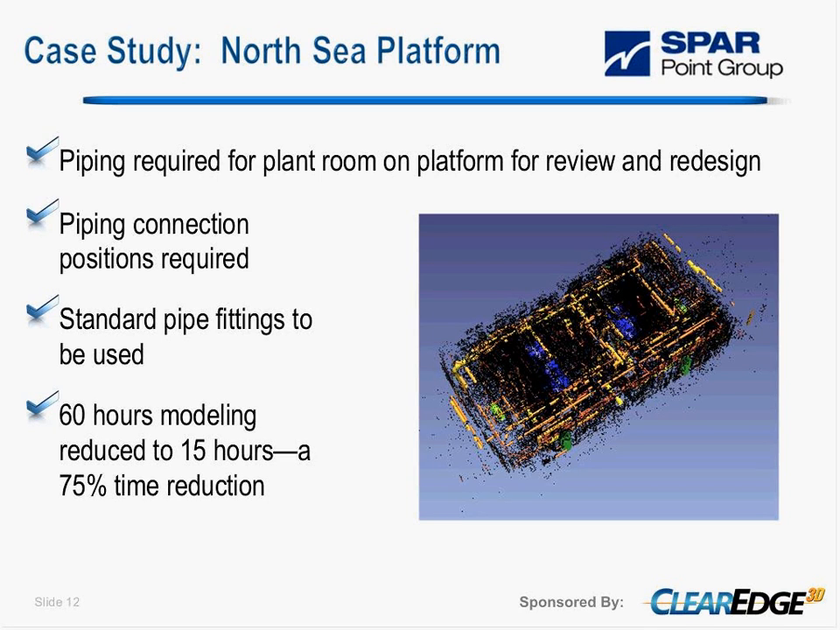The case study I'd like to look at is for the ClearEdge 4 software. A plant room on a North Sea platform required the piping to be extracted for a review and then redesign. The piping connection positions, so these were the bolted flange positions and the connecting faces, were required for the tie-in to new designs.